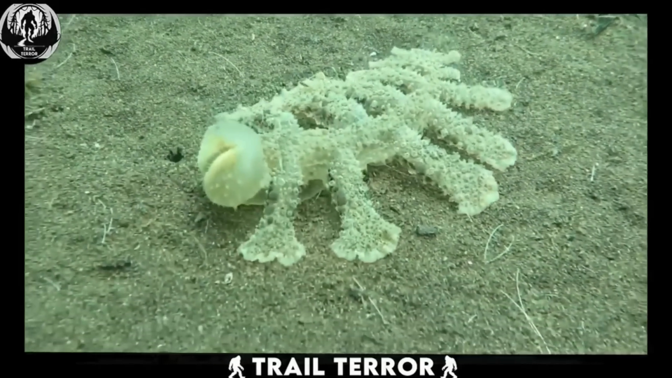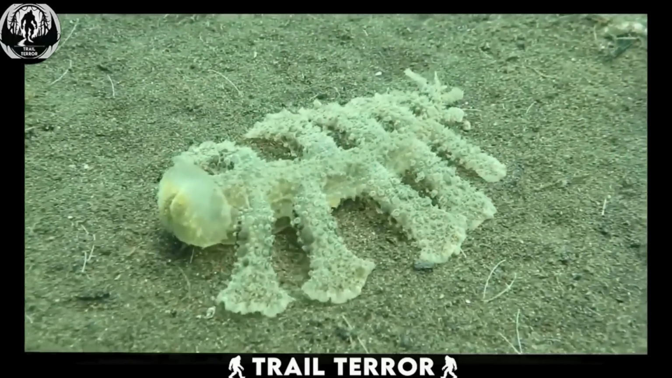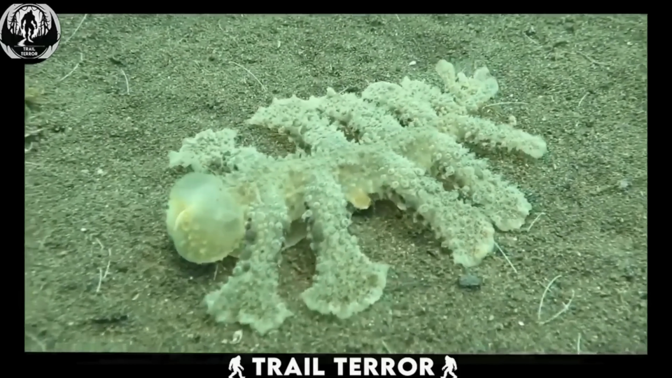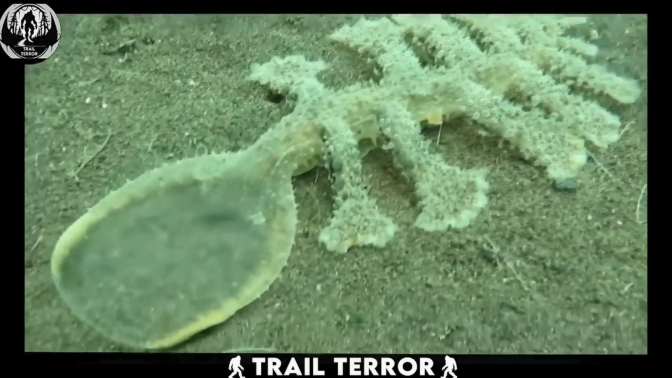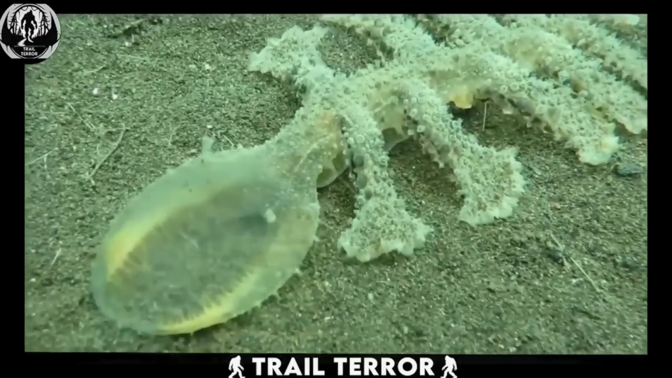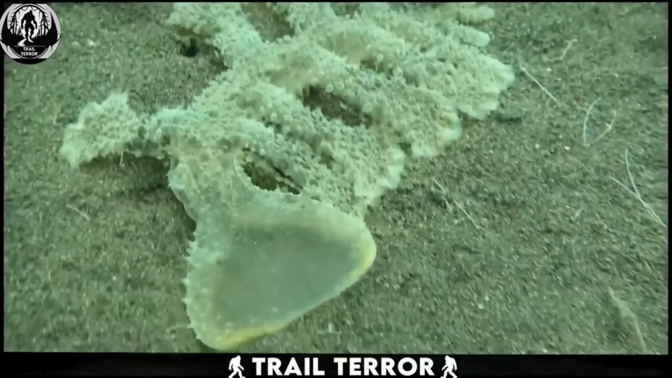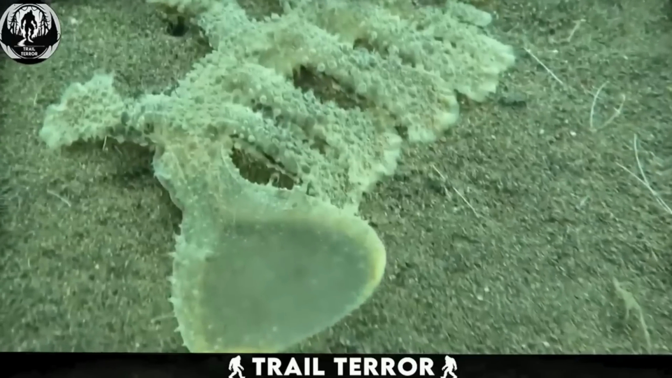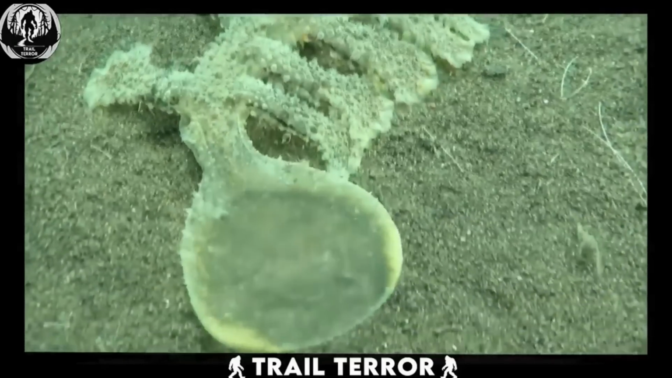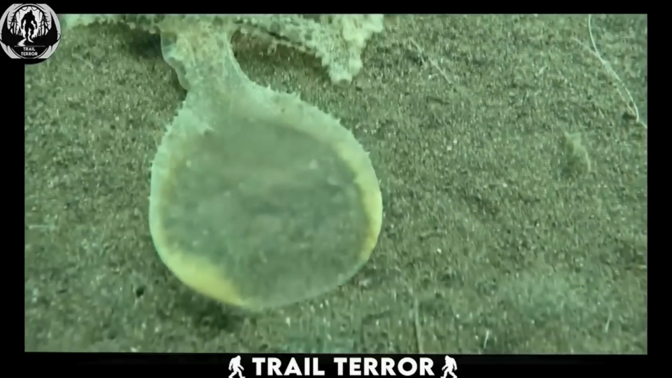However, what truly sets it apart is its balloon-like head, which it uses to sift through the sediment below. Slowly but surely, it moves along using a web-like structure underneath its body. The creature's transparent face allows us to see inside, revealing jaw-like structures within its balloon-like mouth. It's both fascinating and a bit unsettling to witness how its mouth expands and contracts.